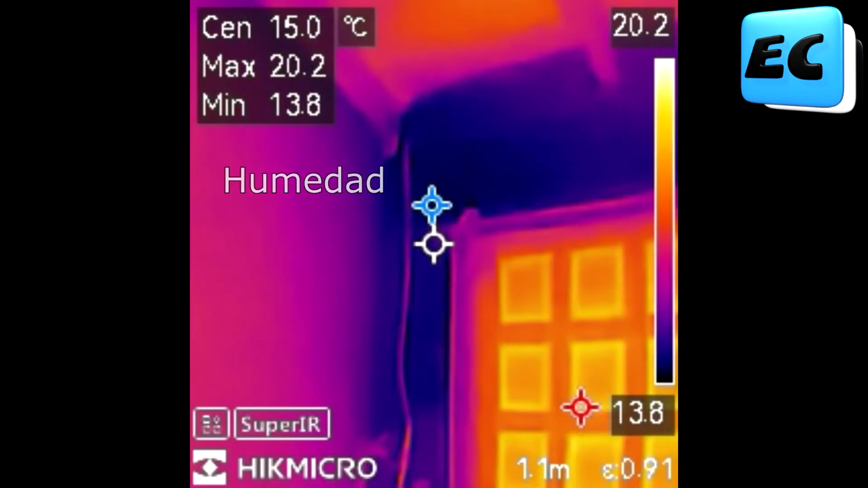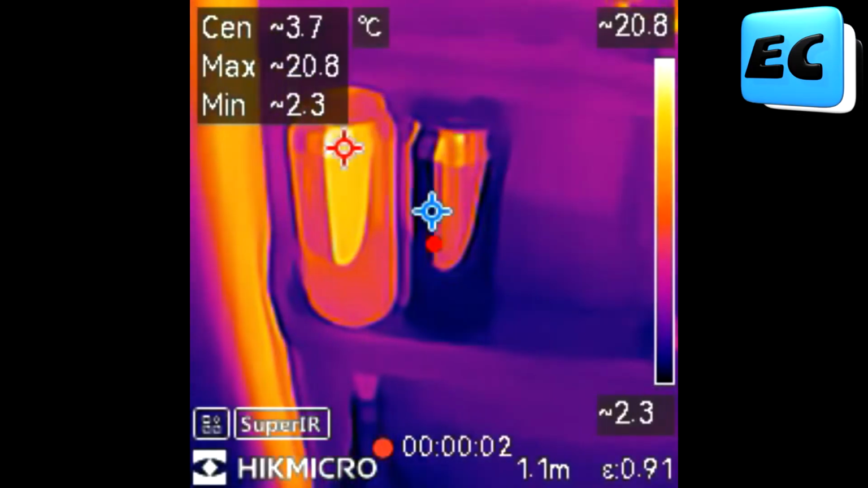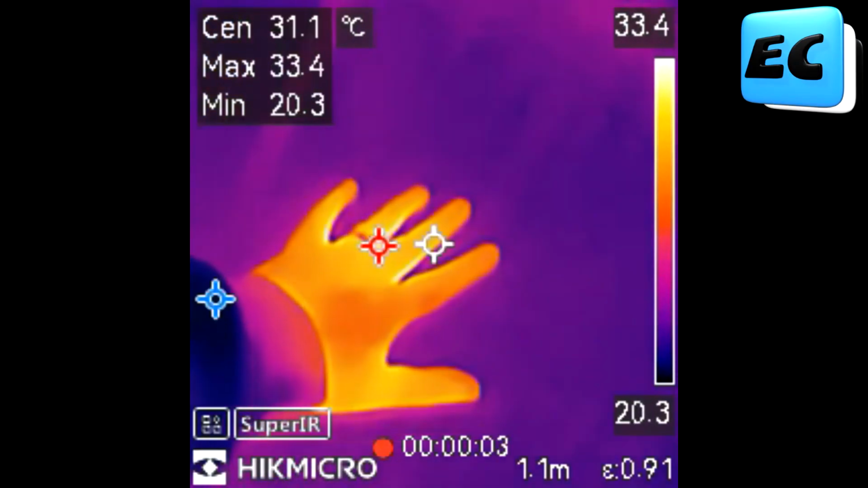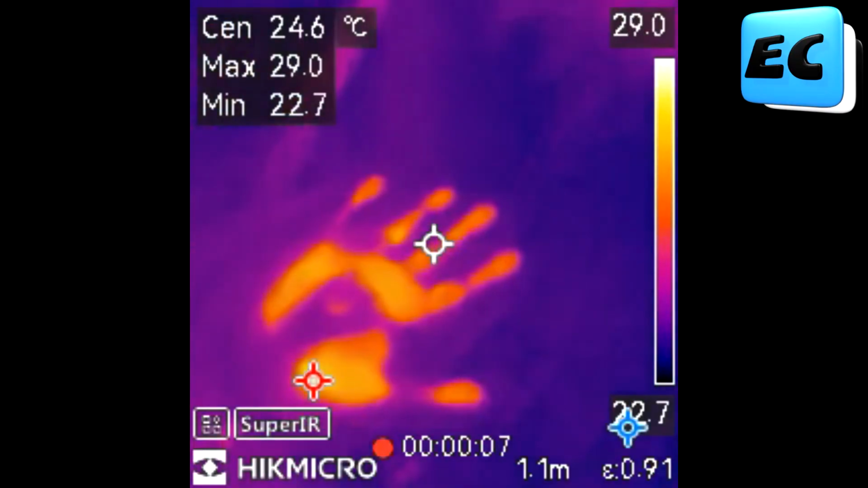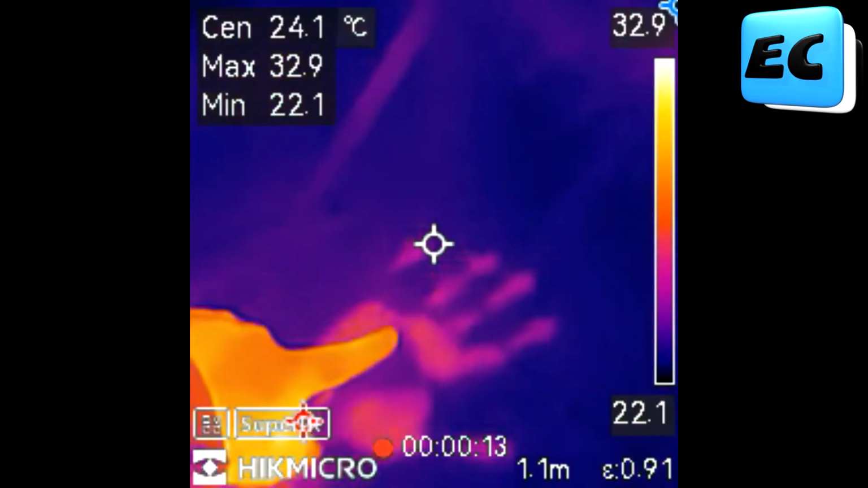Even in the house, it can be useful to detect heat loss in doors and windows. Check the insulation, or to see which beer is the coldest in the fridge, right? It's very sensitive. Let's see how when you keep your hand on a surface, the thermal image remains. It's like a ghost, right? Check it out. See how the thermal image stays on the glass.